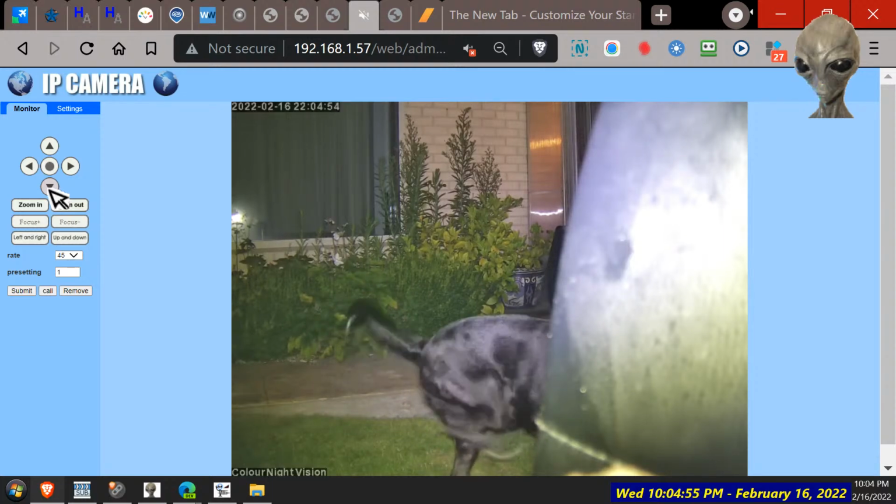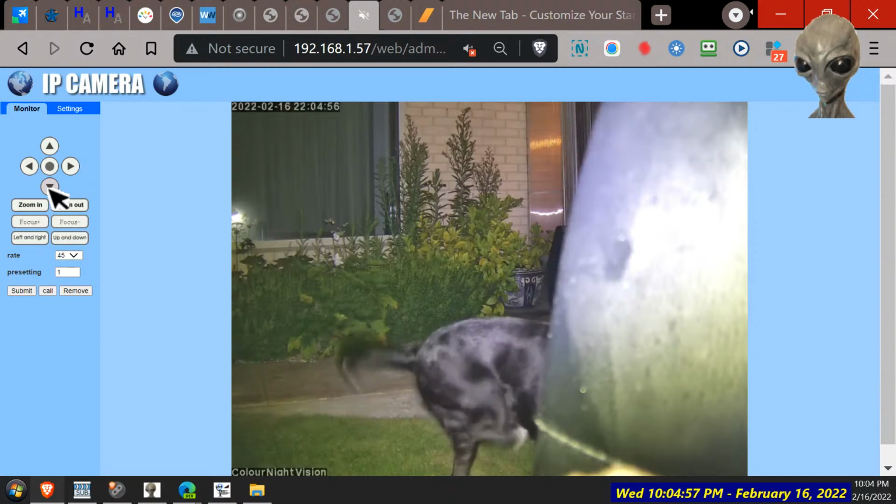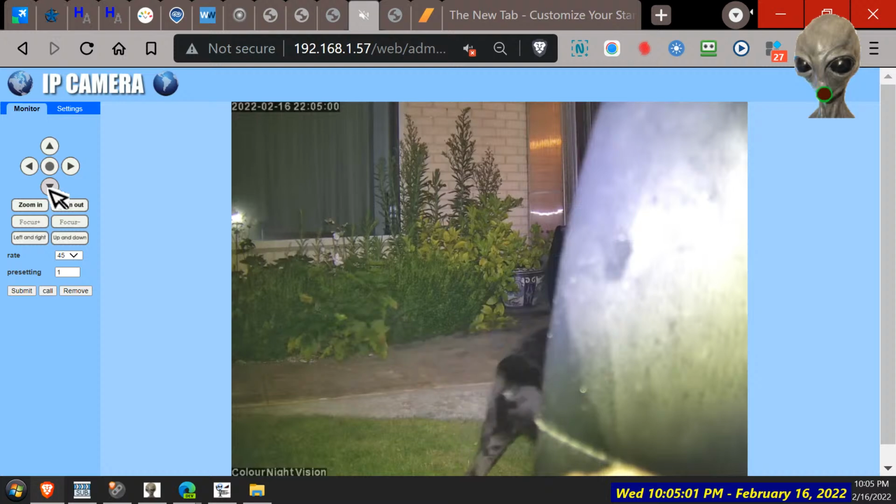There you go, definitely black and white, isn't he? And he's got lumps on him, unfortunately. Lipomas, non-cancerous though. And he's going inside. He's got the little dog flap there.